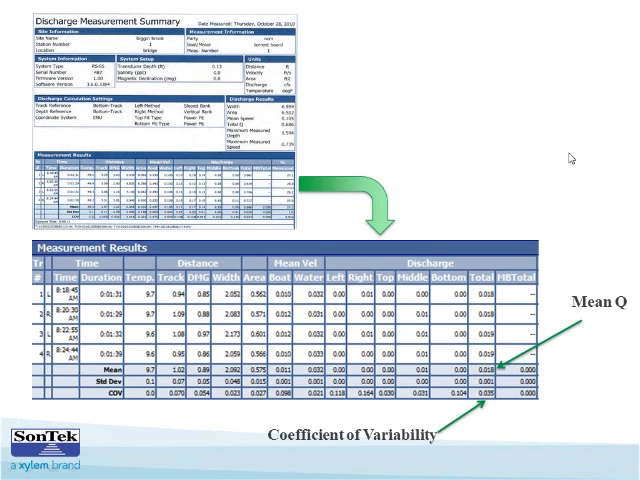Here's an example of the discharge output summary from this measurement. And from those 4 passes, you can see that the mean Q is 0.018 CFS, and then within that, the coefficient of variability is 0.035. For 4 measurements in 0.018 discharge, that's pretty impressive. That's very good repeatability. Yep.